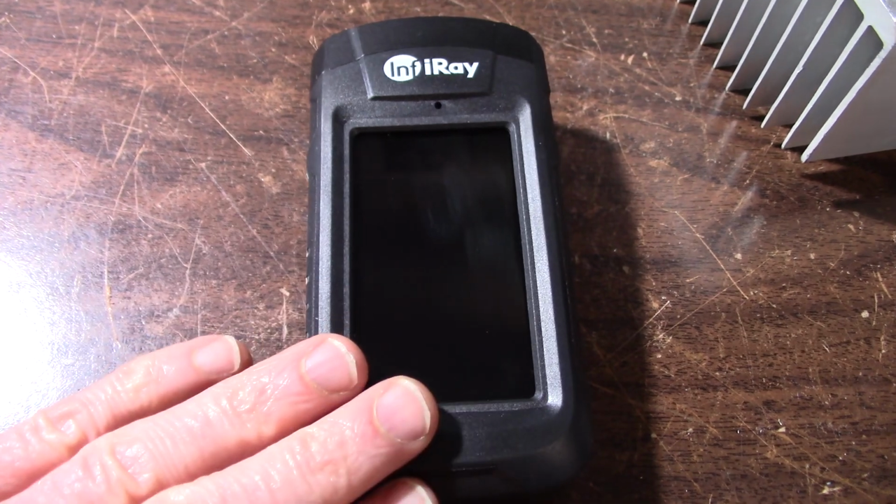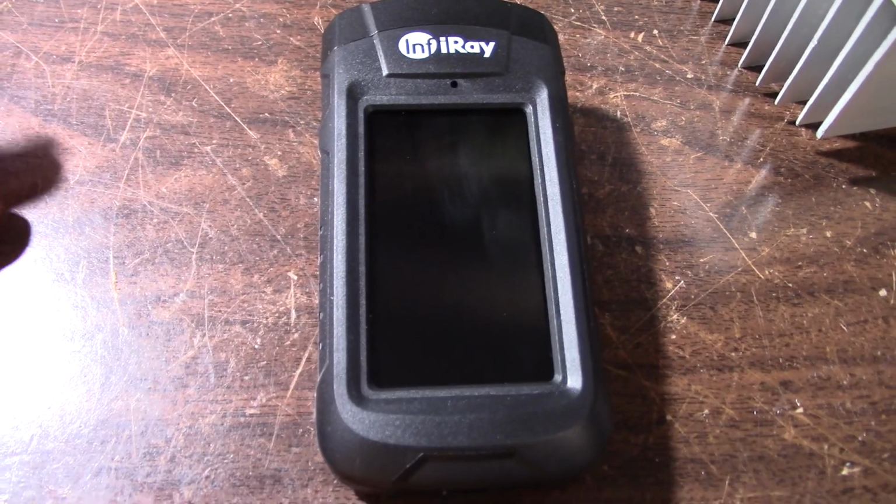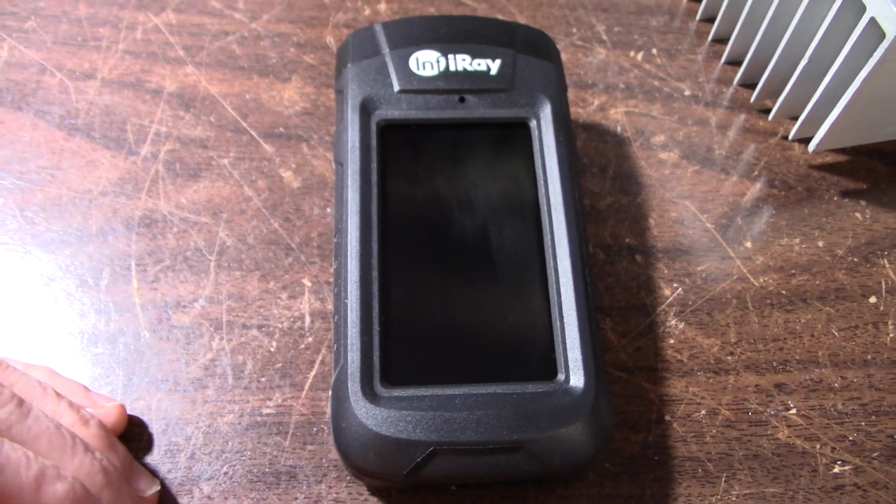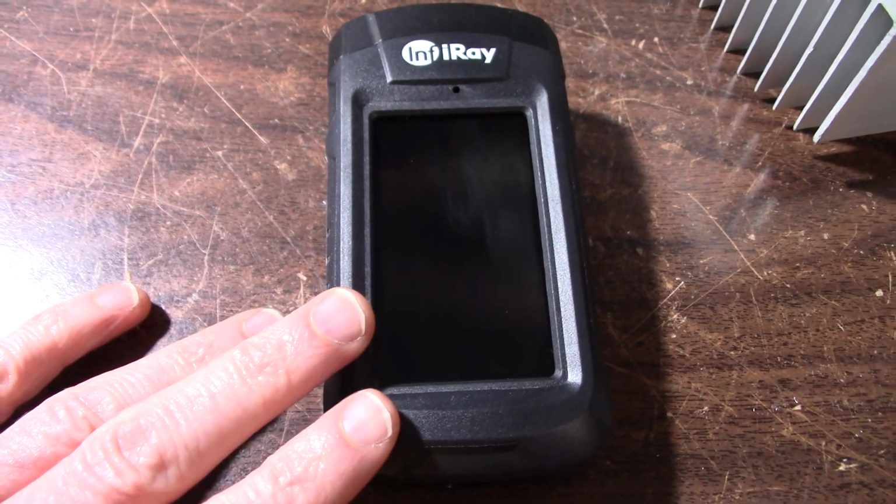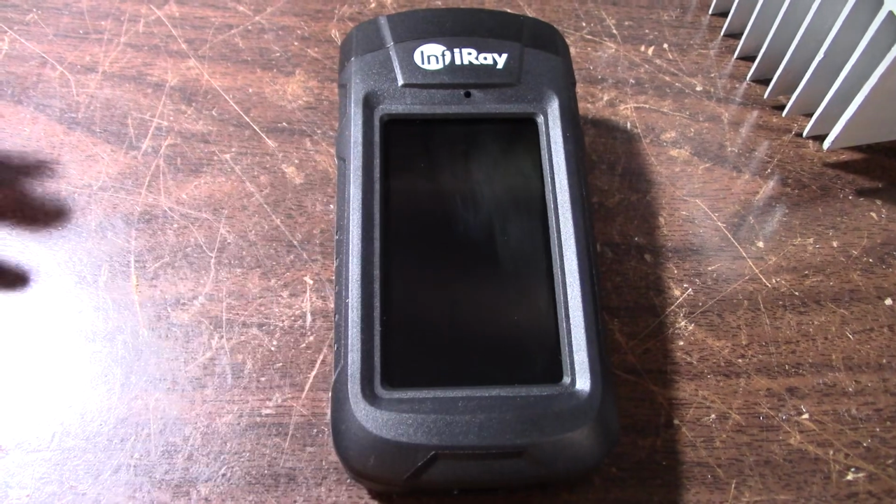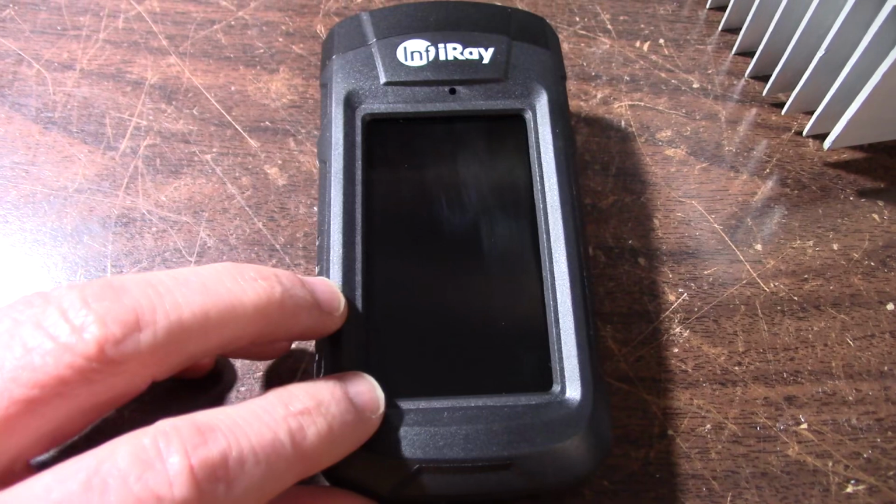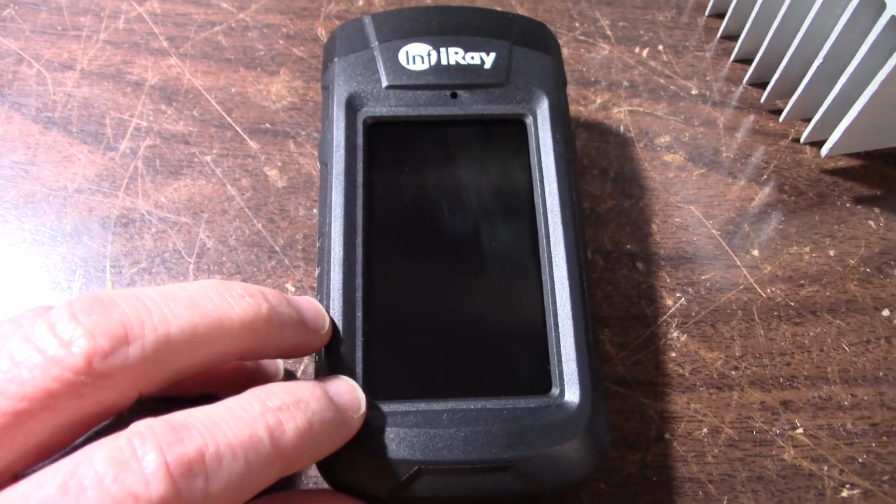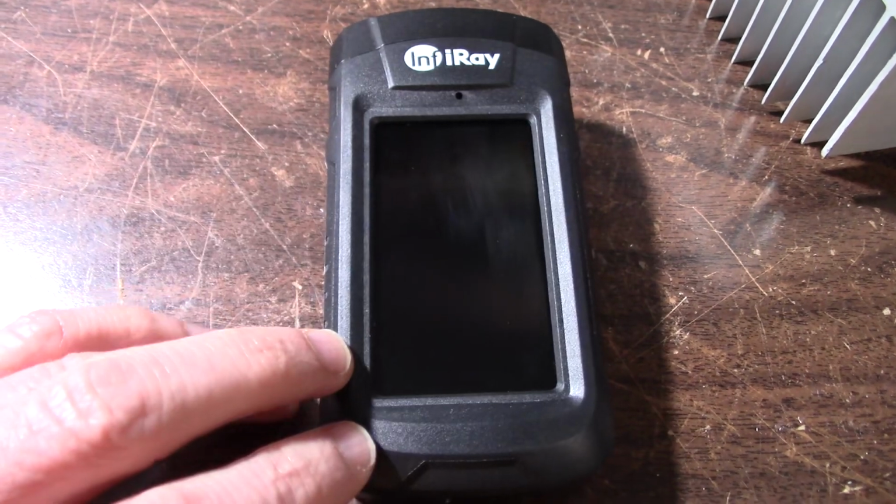So what do I think of this thing? Well, I'm happy with it. It does what it's supposed to do. I haven't had any glitches or crashes or lockups. Connects to the computer just fine. Was able to bring the video files into the editor with no problem, as you've seen. They work just fine. They're MP4 files, by the way. So I would certainly recommend this. Tons of uses outside the bench.